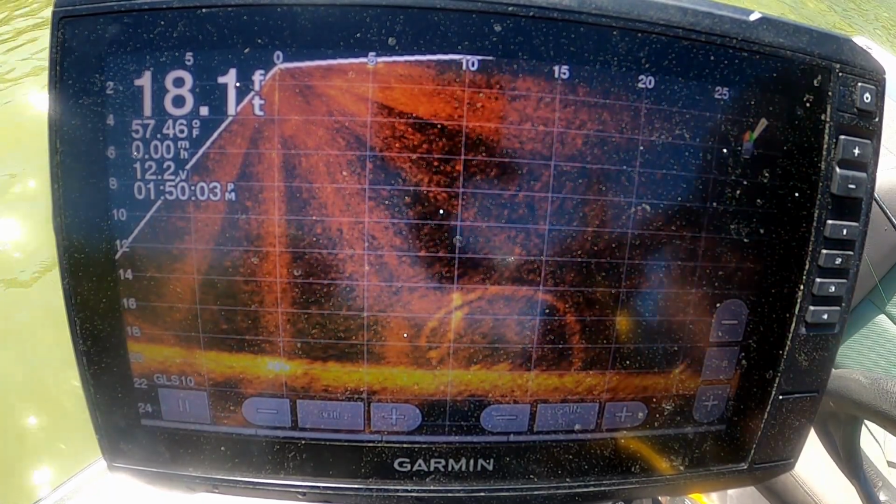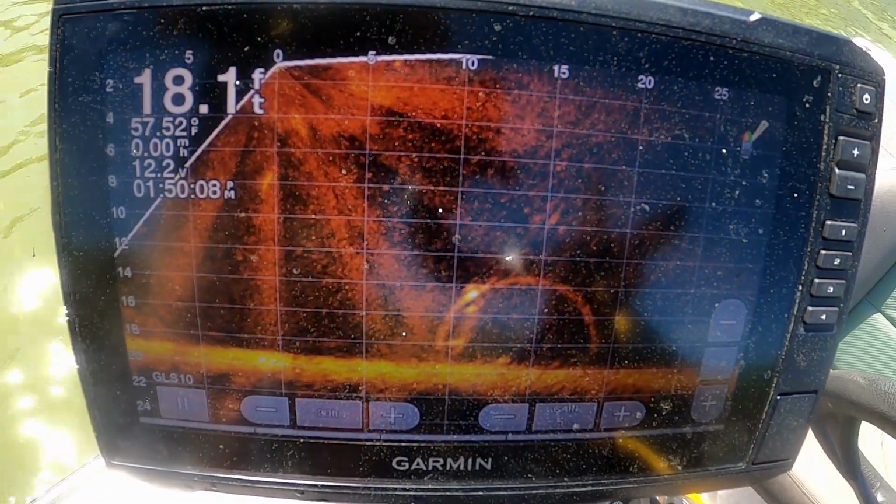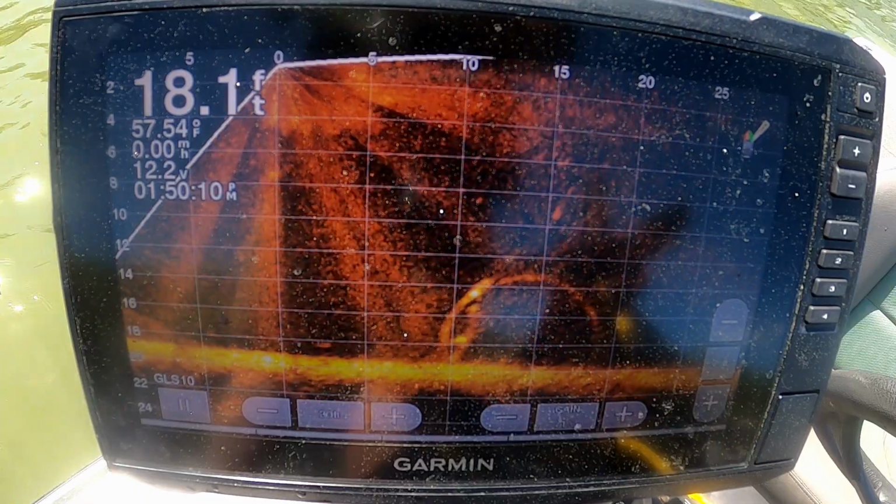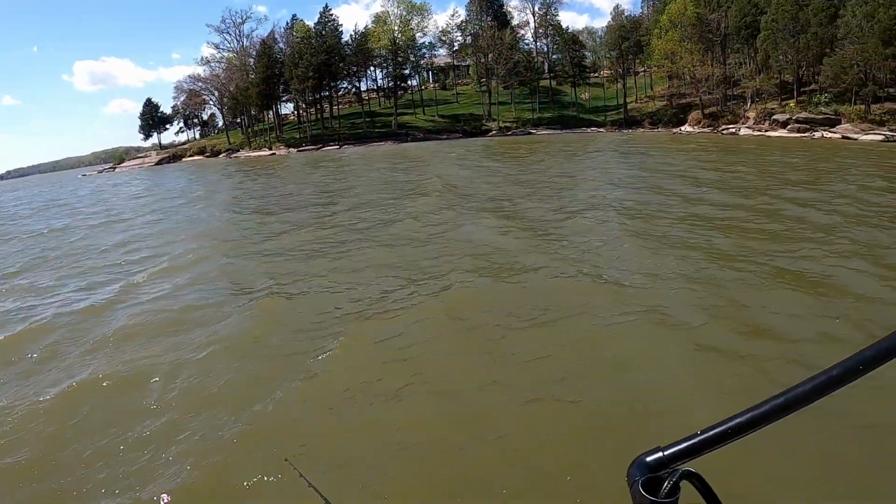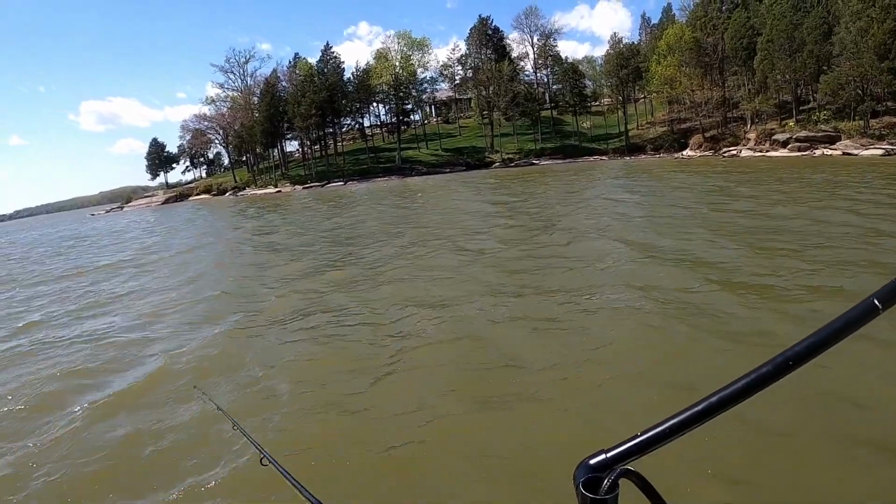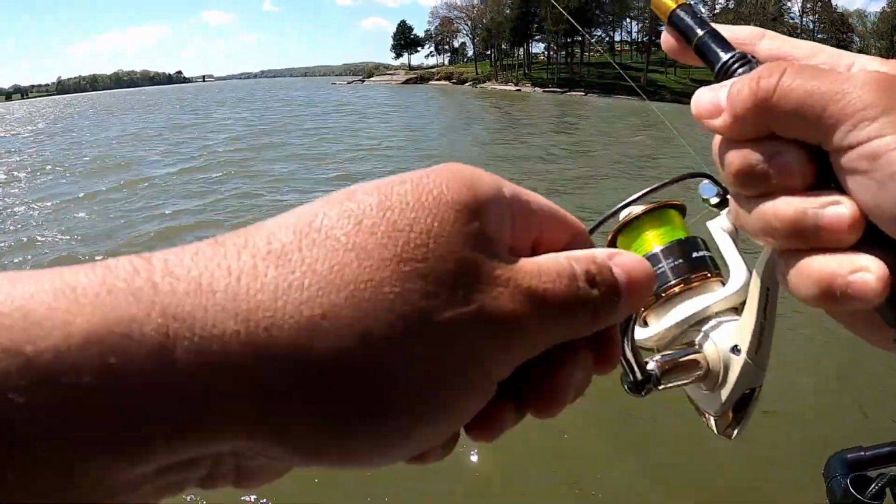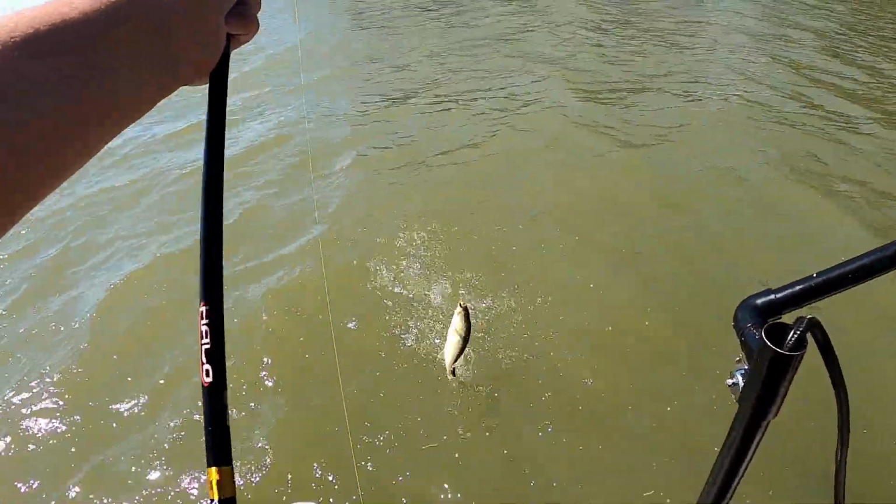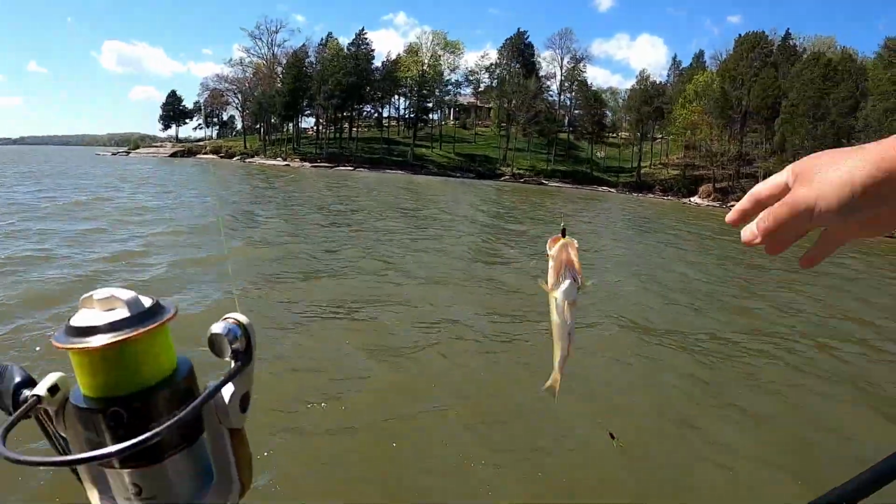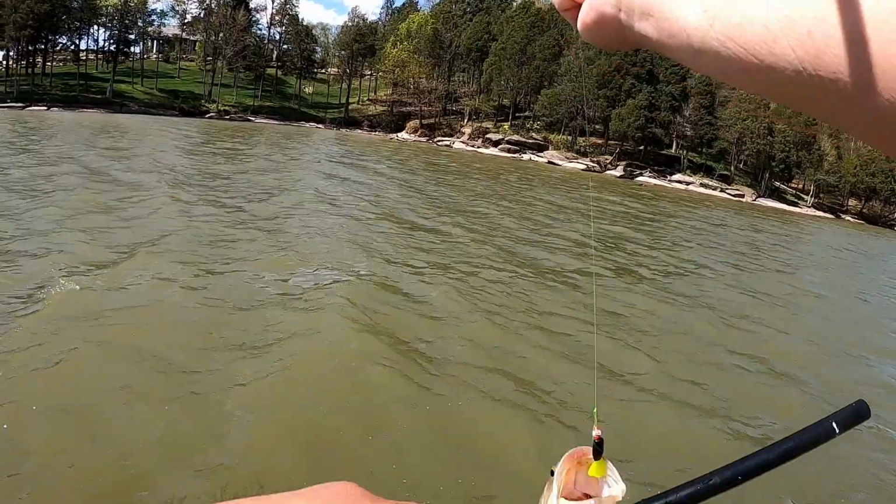Too small. But change of color. Felt like a good one.